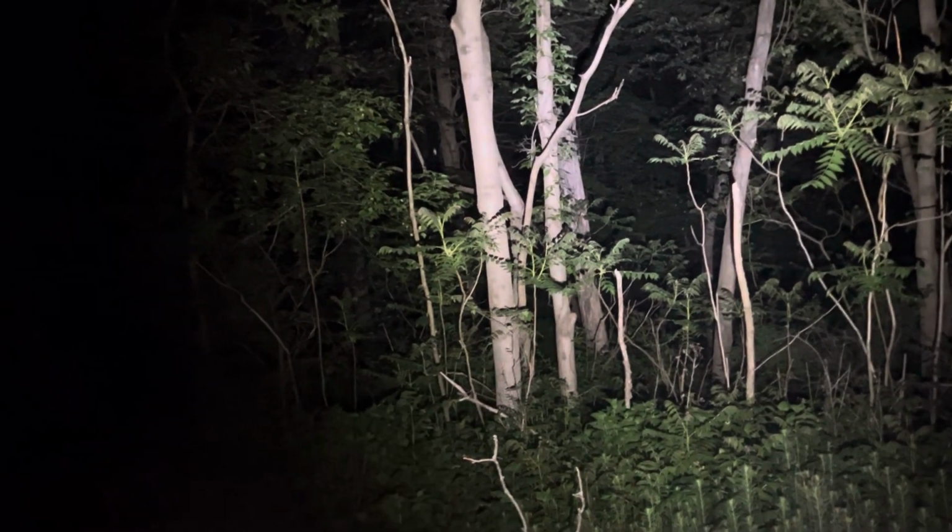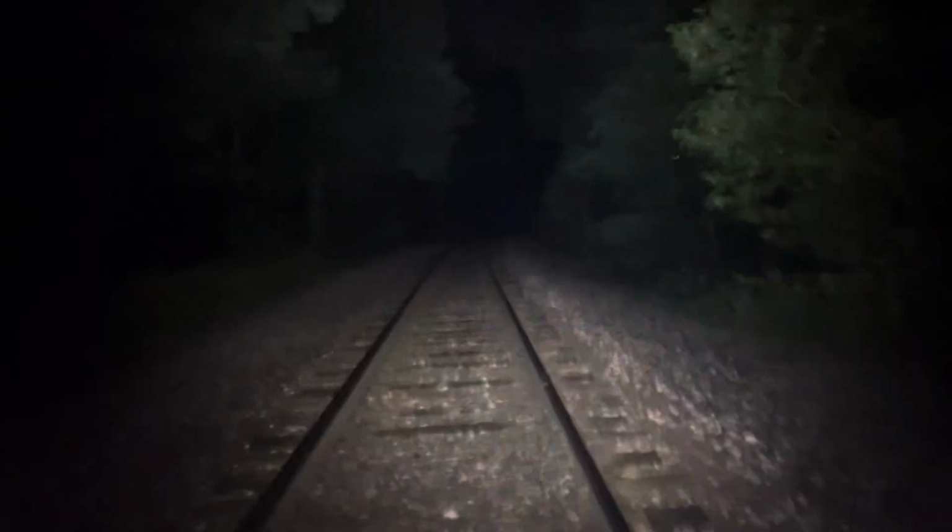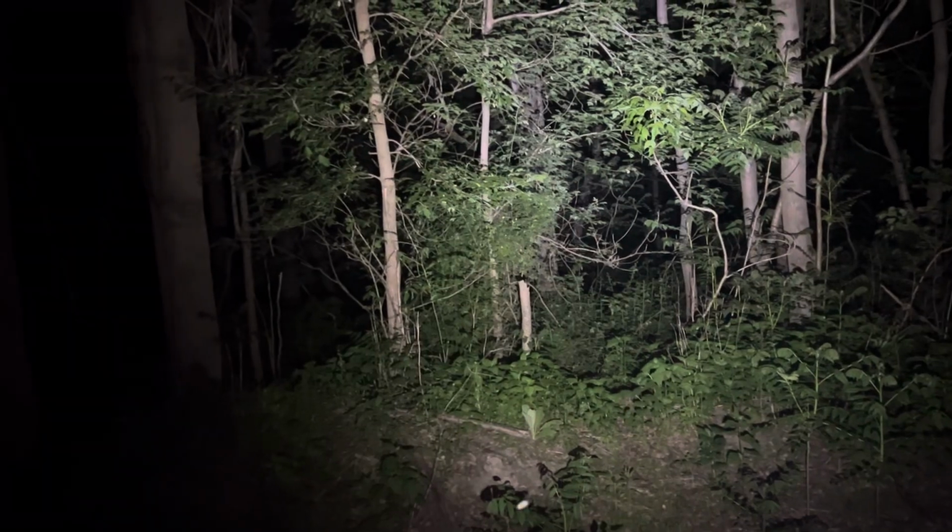Now I hear 2 trains. Okay, so we got one on the Norfolk and Western, and the CSX. The CSX is the loud, fast-moving one. The slower moving, which would be closer and probably a little louder, will be the Norfolk and Western.